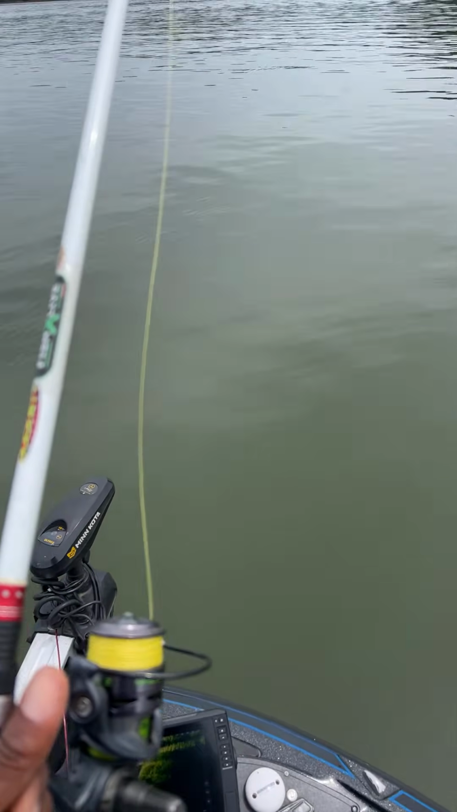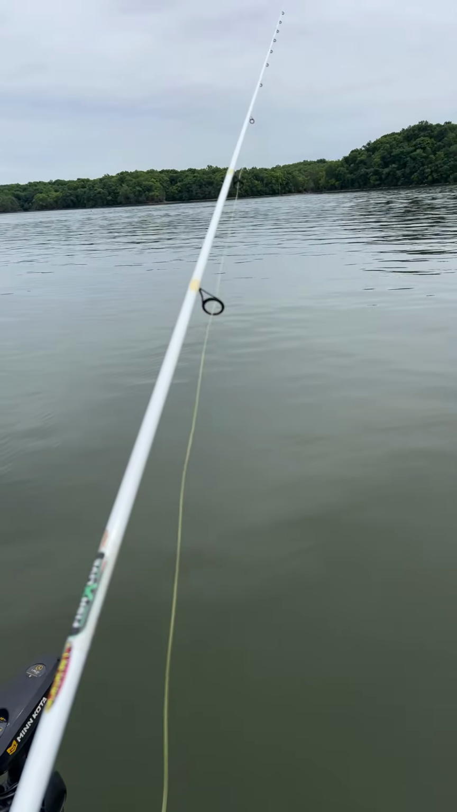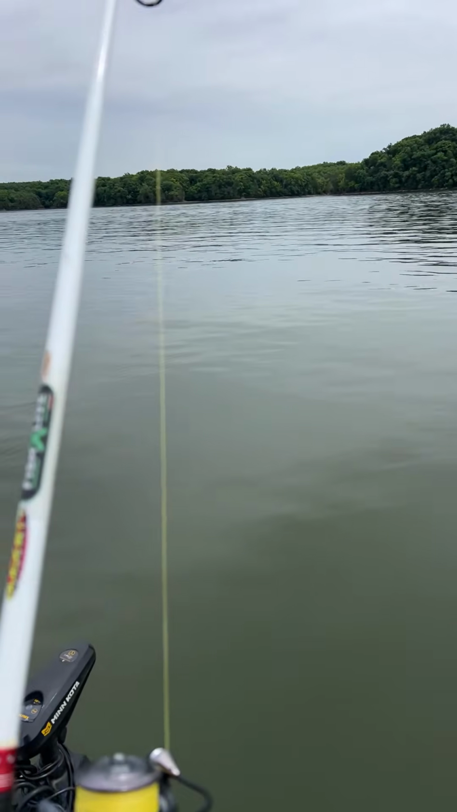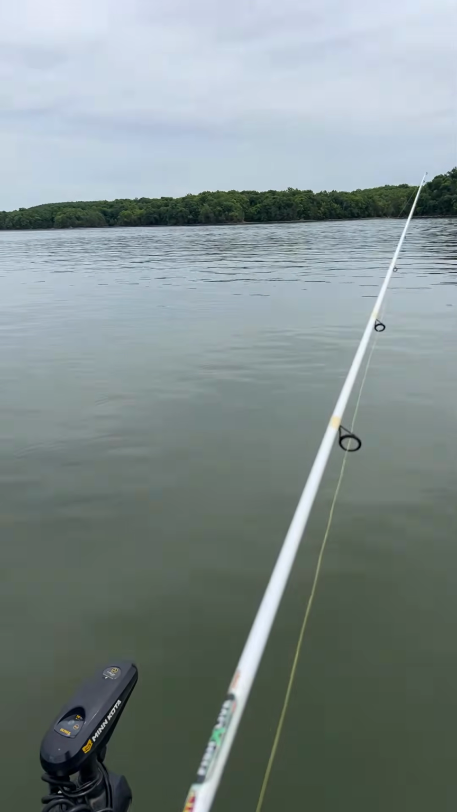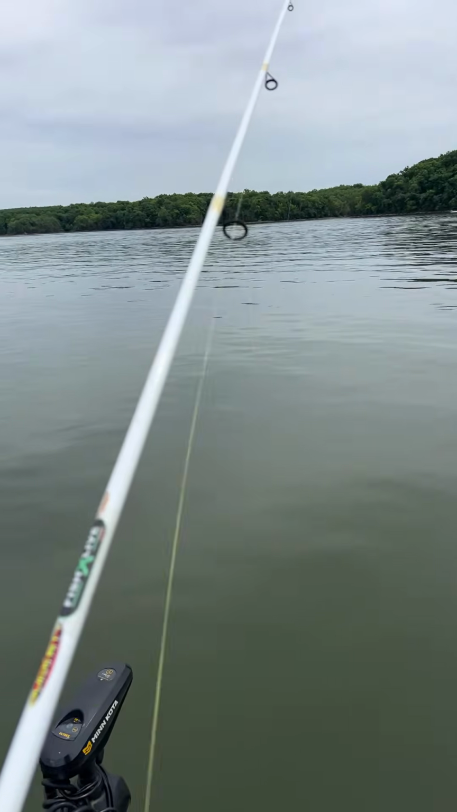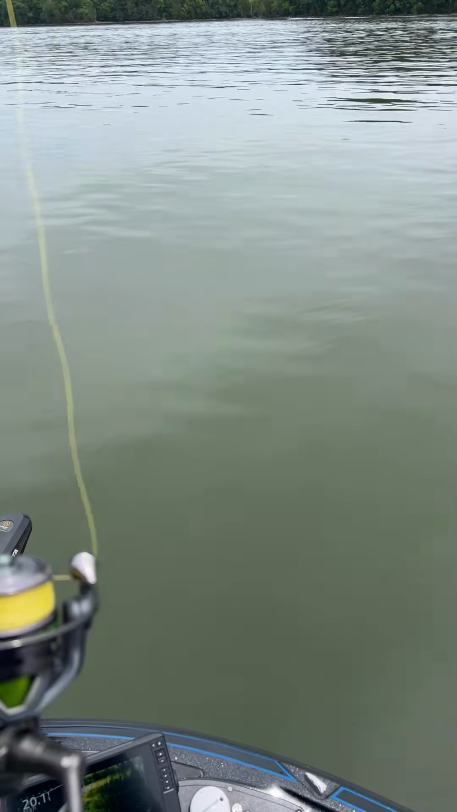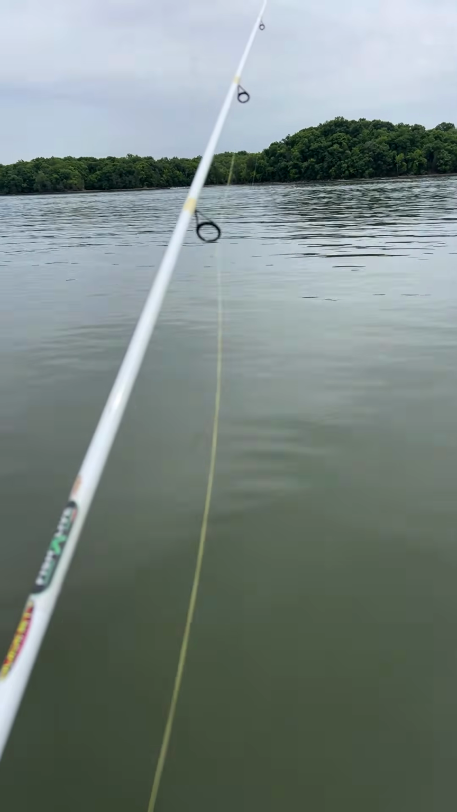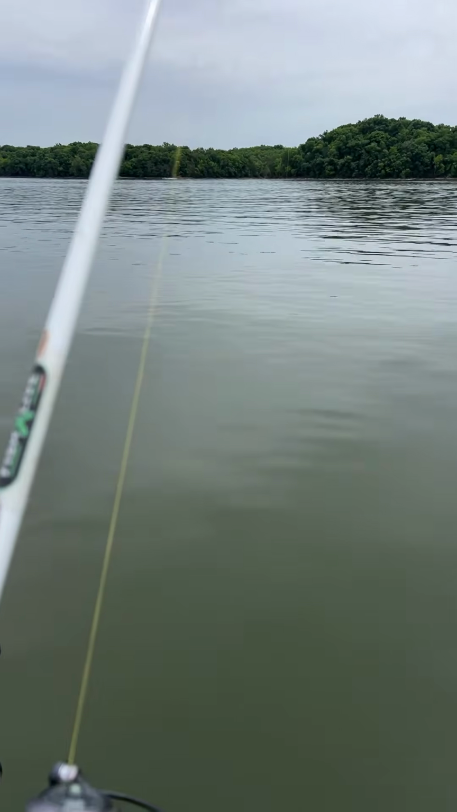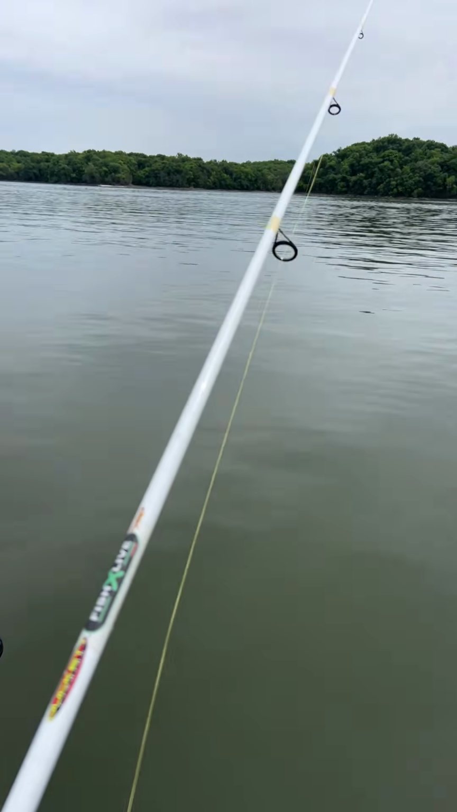We got Hound Dog in the chat. Okay, you from Memphis. Okay, I think we got one, guys. Oh, if he did, he let it go. I was talking instead of setting the hook. Hound Dog said that's real nice. Well, we got Bass Ray said he's gonna be out on the lake too. Yeah, it's a good day to go fishing.